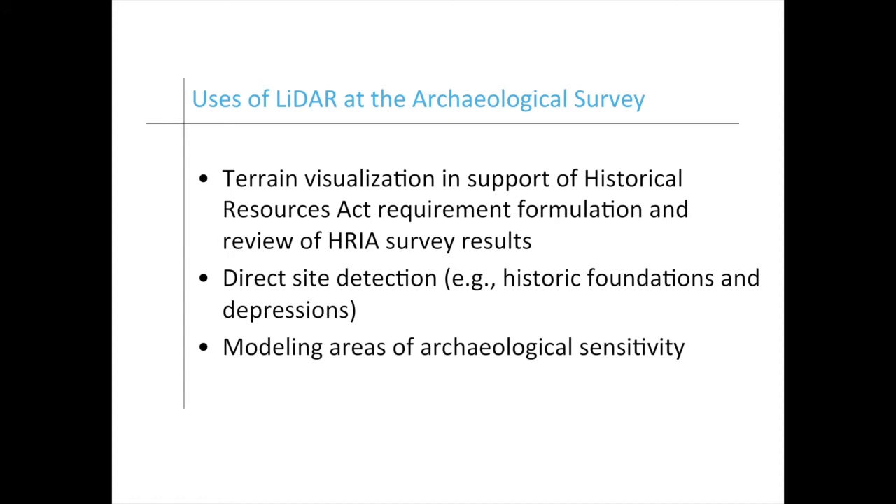So the uses of LiDAR in the office are again kind of three-pronged here. We have terrain visualization, which we've seen a lot of today already, in support of formulating these requirements and also reviewing the results of impact assessment surveys. We also have dabbled a little bit with direct site detection of historic sites, things like foundations, fur trade fort palisades, cellar depressions. And some of the presentations I've seen this morning, Chris and David in particular, are showing me that the point cloud might be a nice way to try to find some of these features. But the main thing that we've been doing is trying to model areas of archaeological sensitivity with LiDAR.